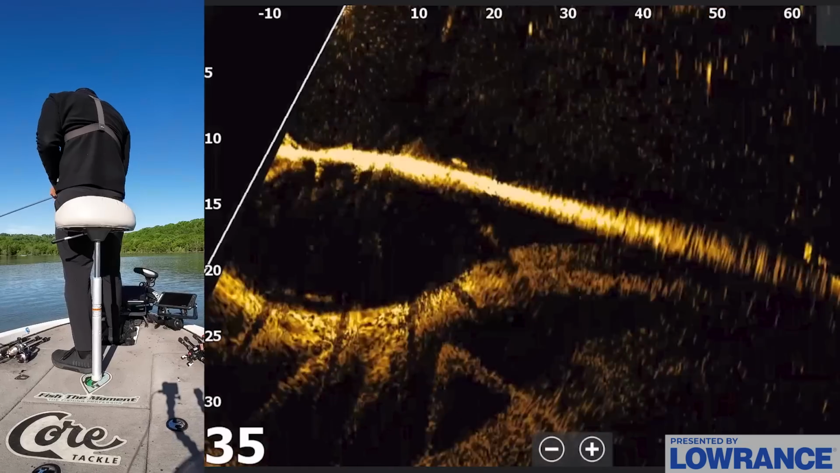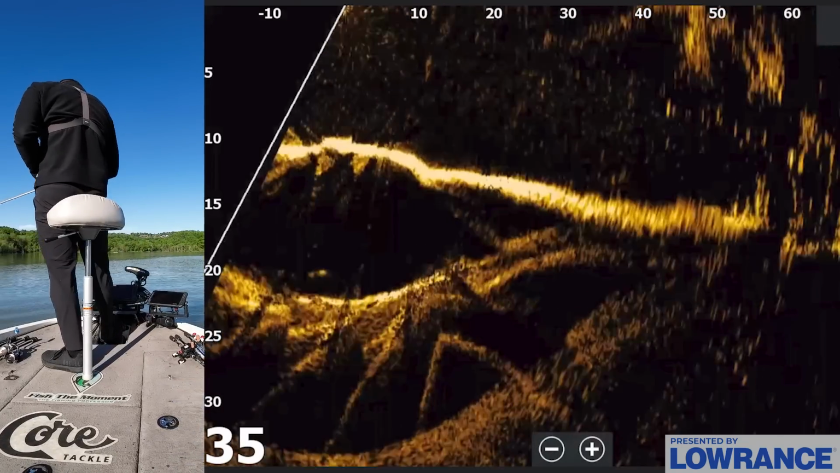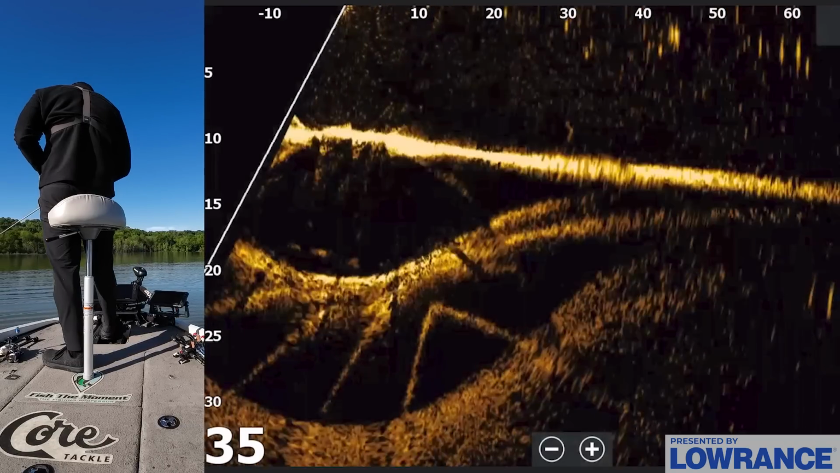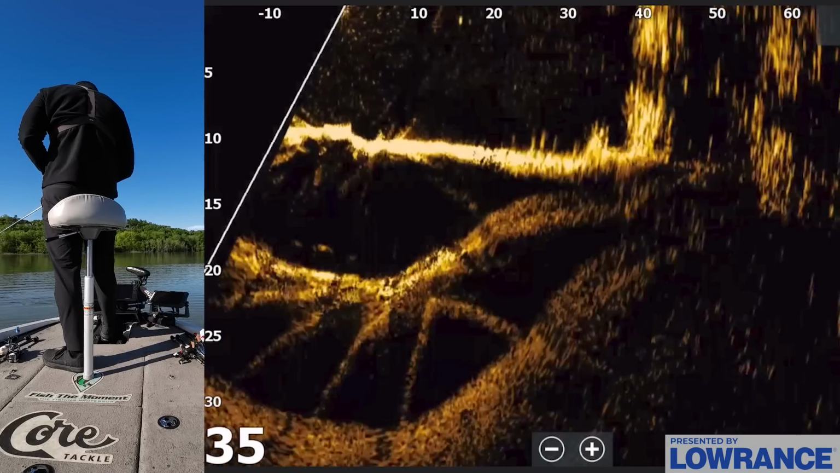That fish was in one of these bushes on the outside edge, right on our waypoint, right where we marked them. I knew there was gonna be some bass mixed in here. Freaking good one too. Okay, so that fish ate it fast too, like as soon as that bait got in and around that bush.